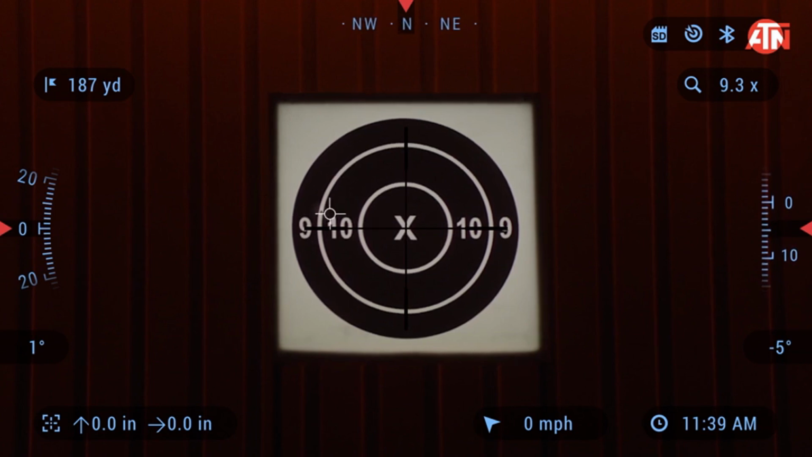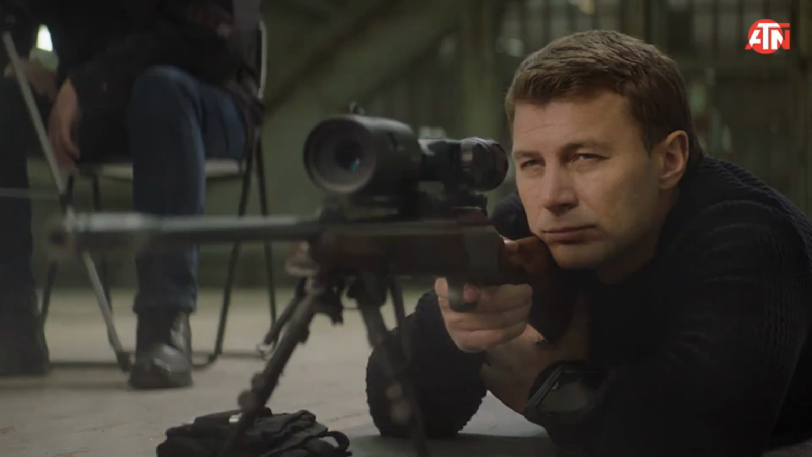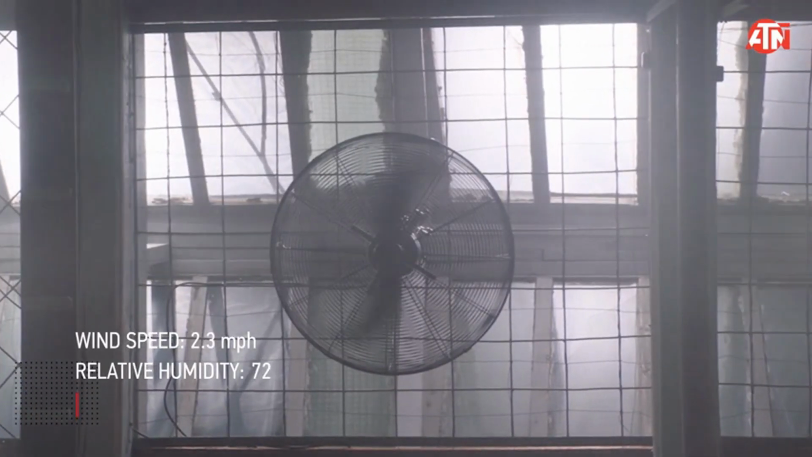Which is better for hunting? So, let's get down to the question you've been asking all along. Which is better for hunting, night vision or thermal imaging? Well, it depends on a couple of things.